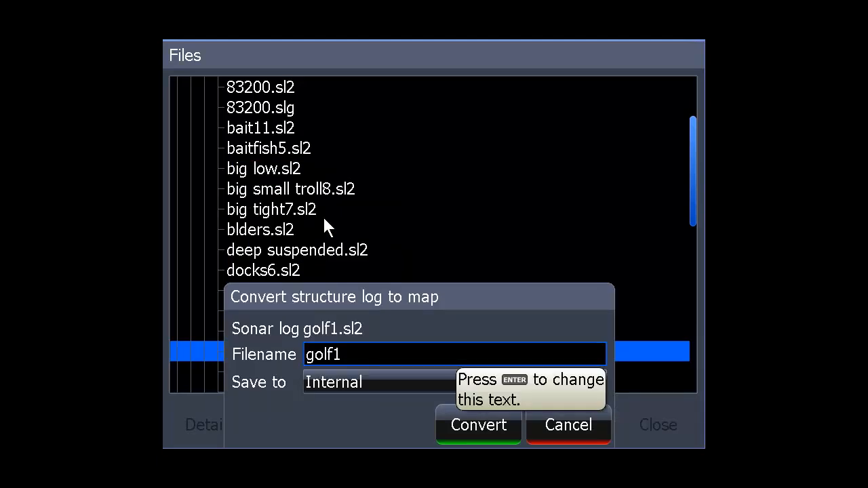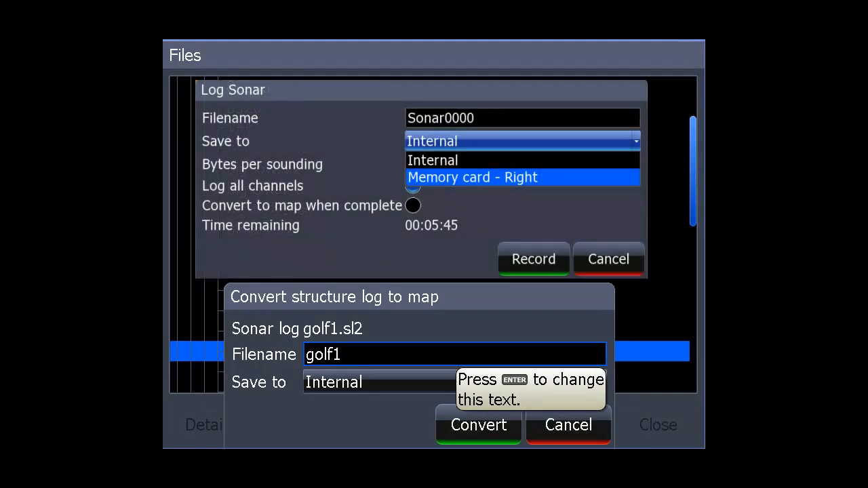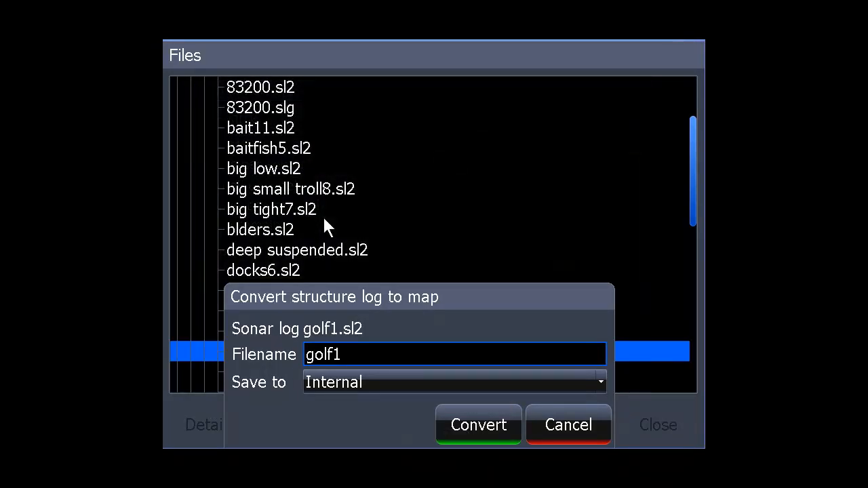then it says Save To, save it to the card. The card has way more memory than the unit. This is where you want to save it. This is important. Then you press Convert, and bingo, it's converted.